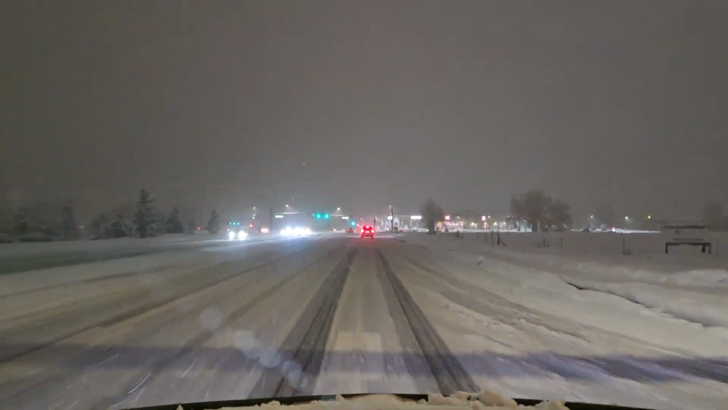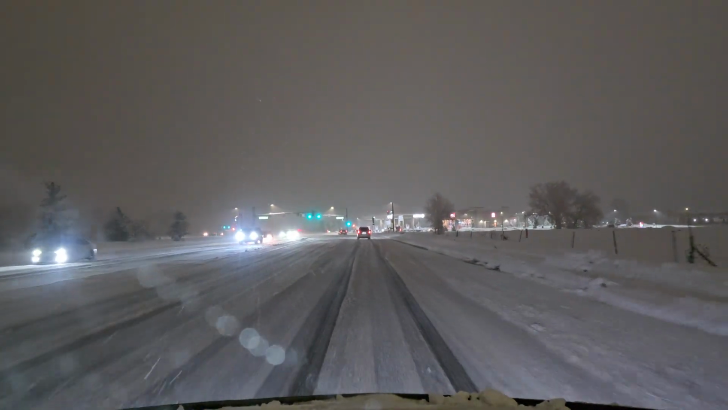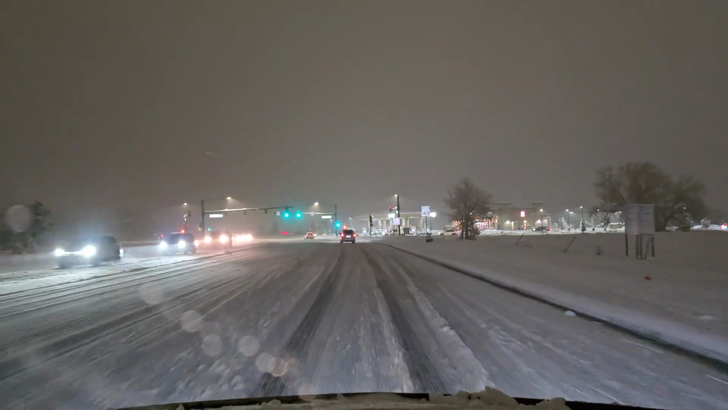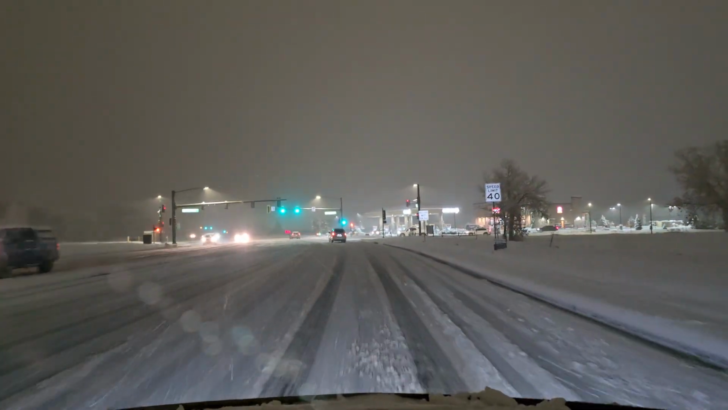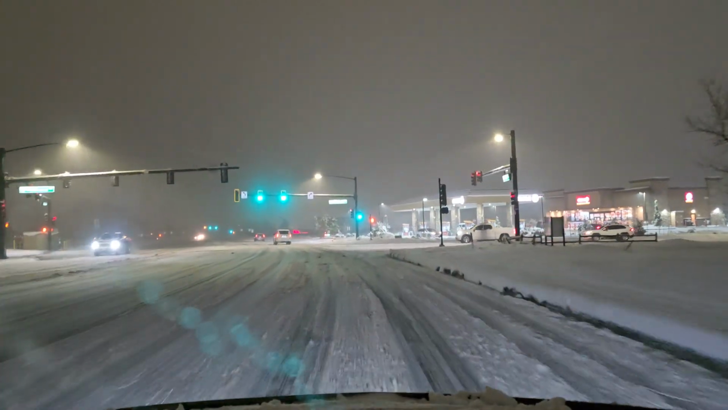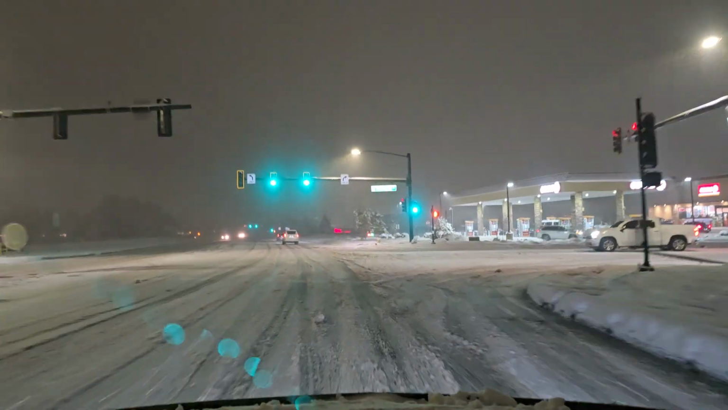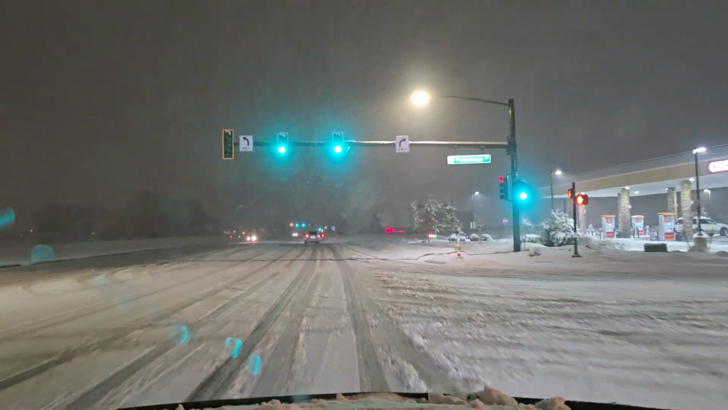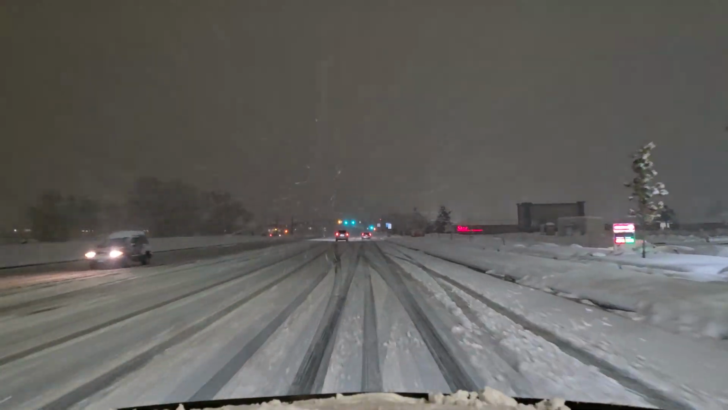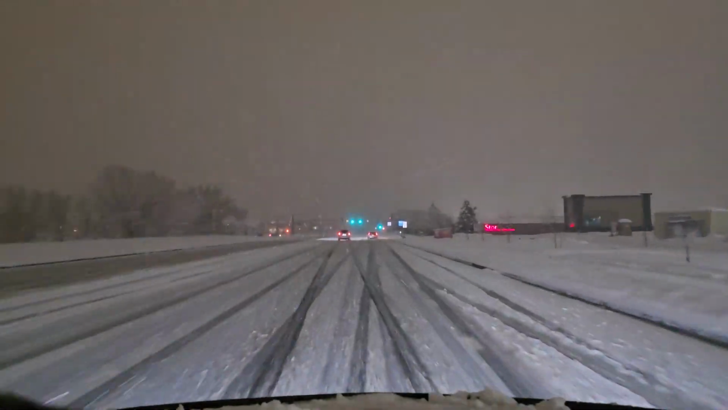So yeah, this is one of the reasons, and there are many, that I don't go snowboarding anymore. I don't like dealing with this kind of driving if I don't have to, especially when you're going up into the mountains and back down.